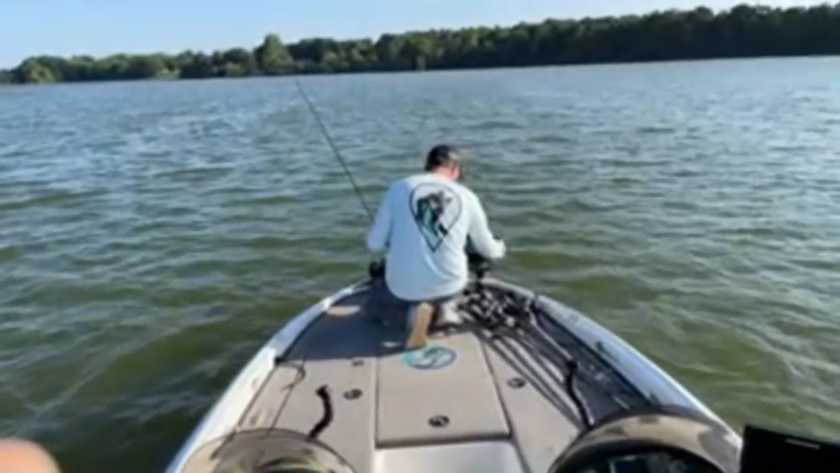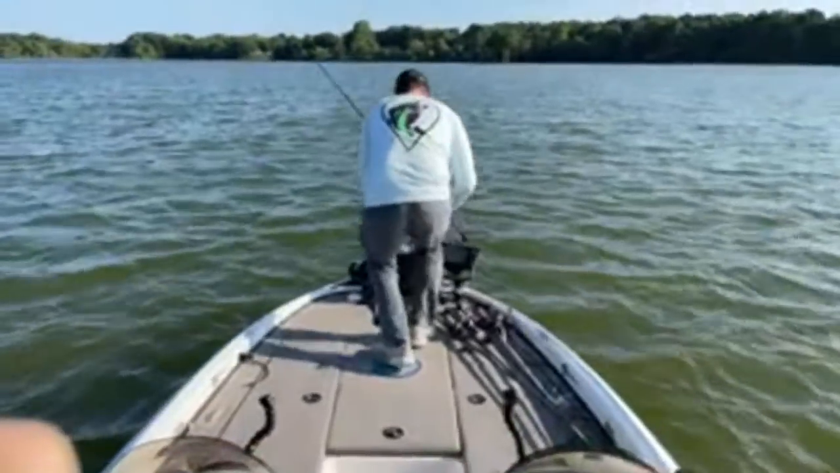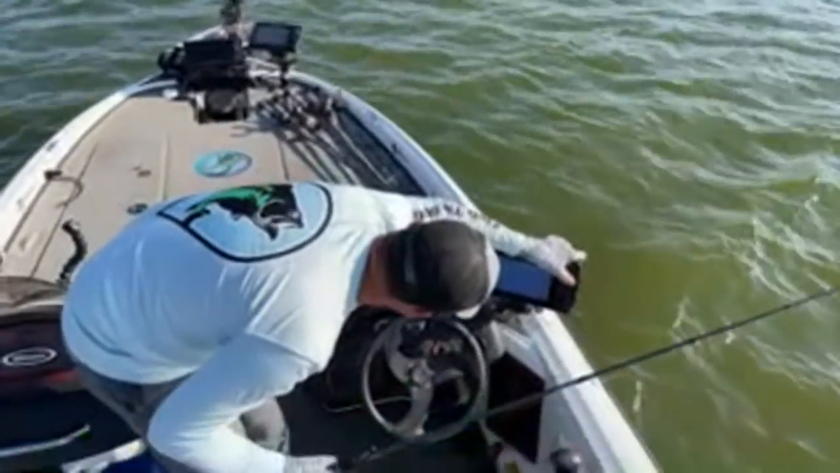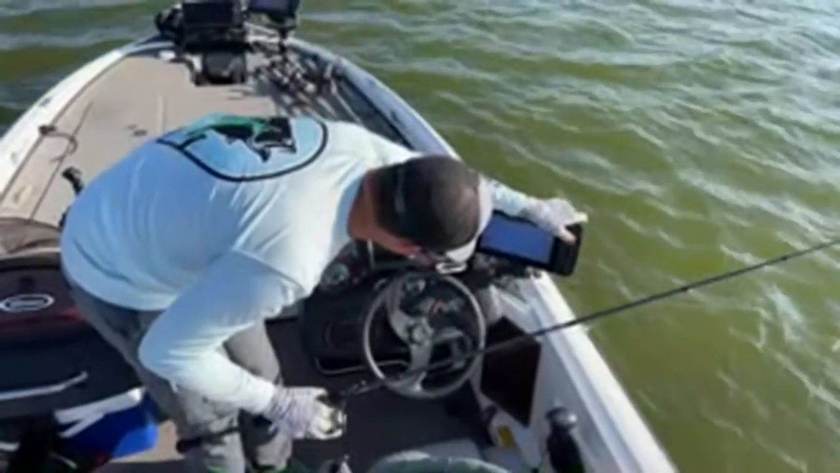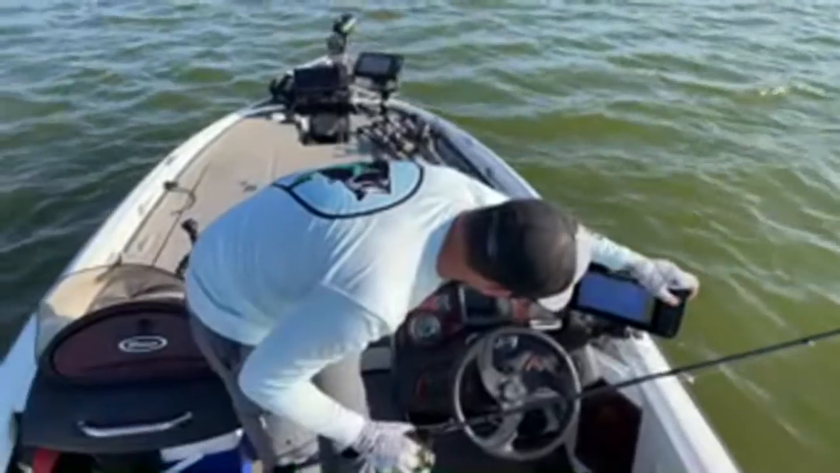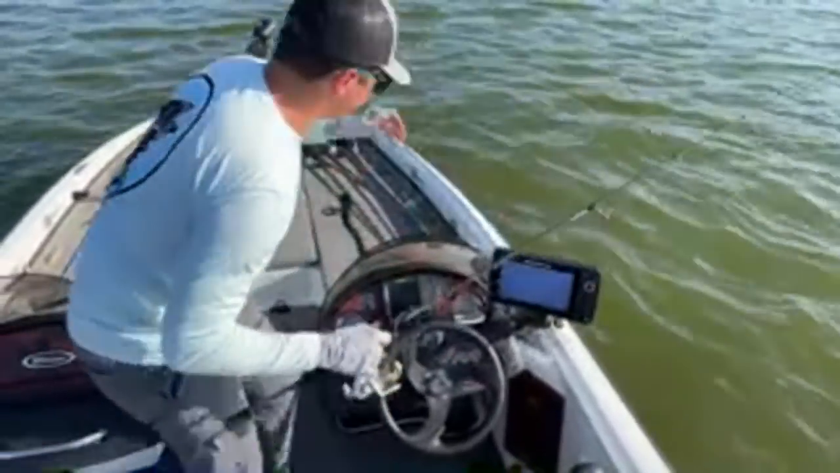Okay, where is that waypoint? Okay, so I need to find that waypoint real quick. Sometimes when I get my graphs set up, they don't link up properly. Okay. Let's see here. Give me a second, guys, while we kind of get some stuff squared away. Okay, there we go. Got that thing found.